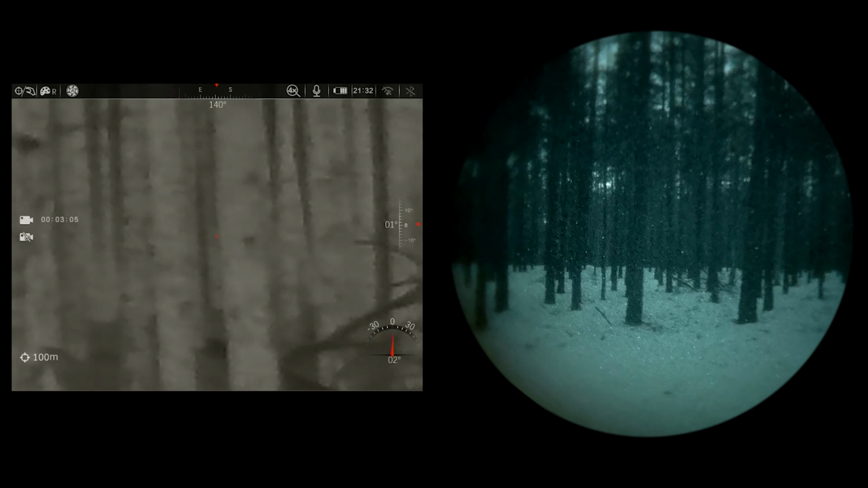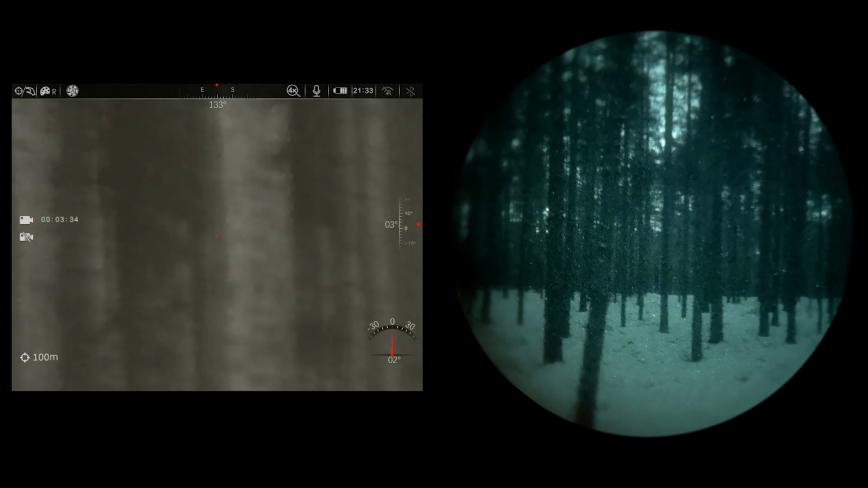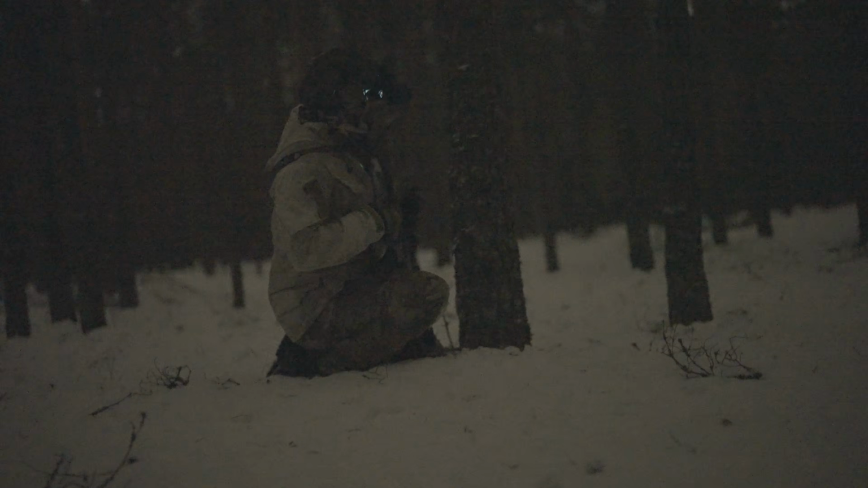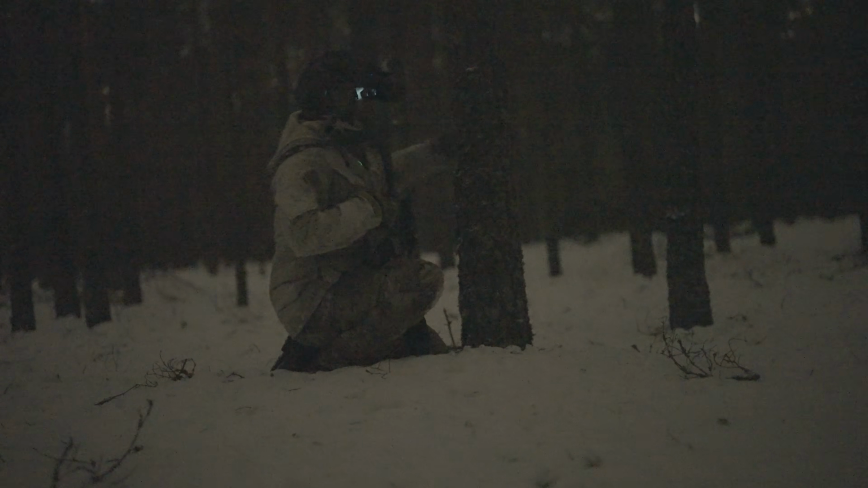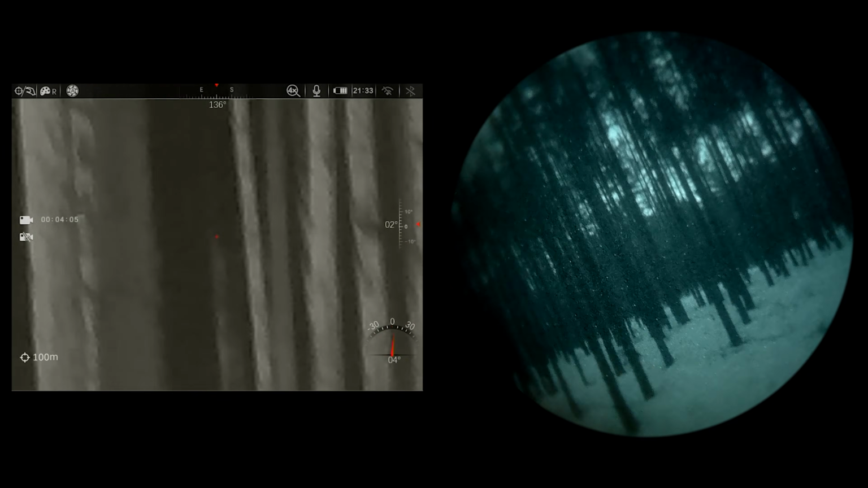Quick stop: listen, look, smell. I can't hear anything. I don't see anyone yet. There's a lot of trees. If you move around a little bit, you create more angles between the trees where you might pick up a heat signature, and even better if they are moving. This gives me a higher chance to detect. Right now nothing. I'm going to move a little bit more. Hopefully safe for a couple of seconds. Yep, I see them.